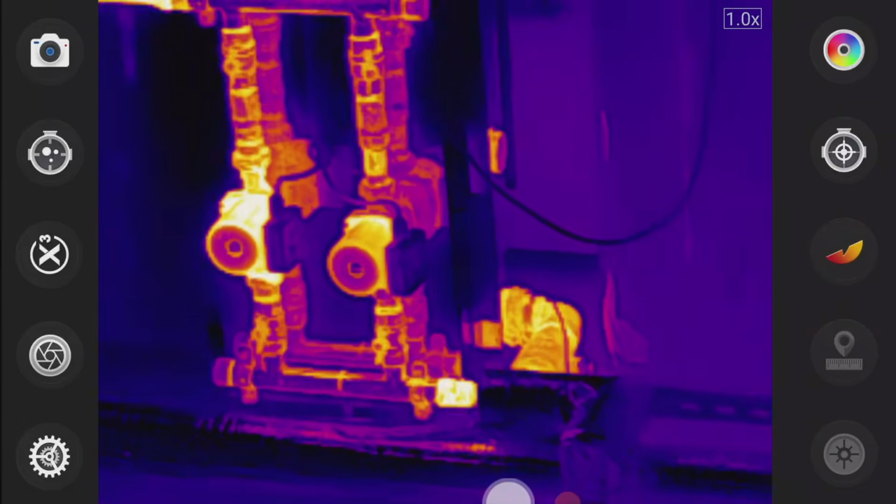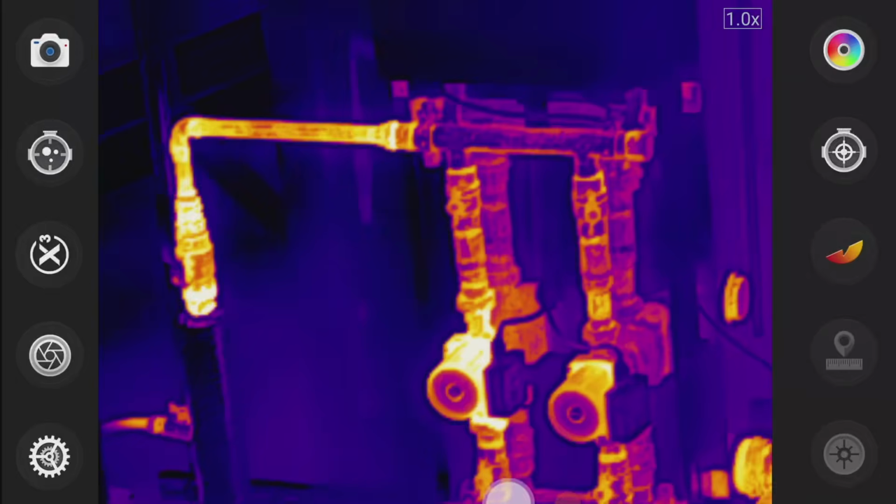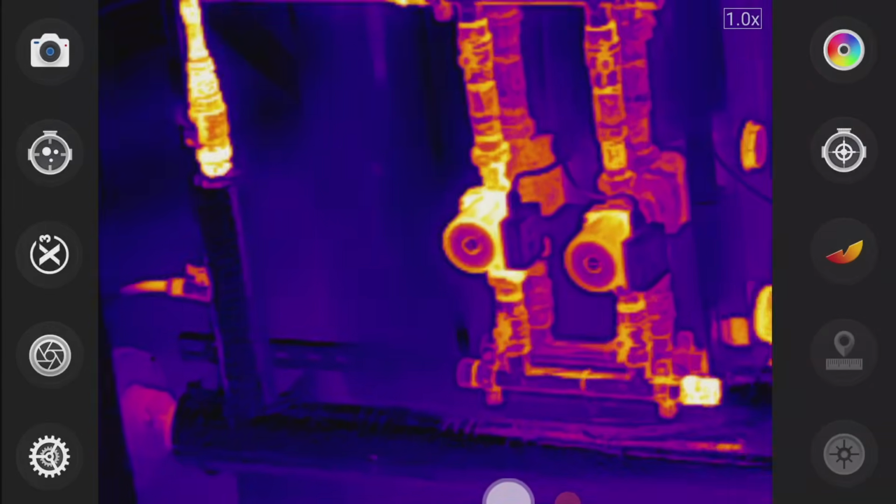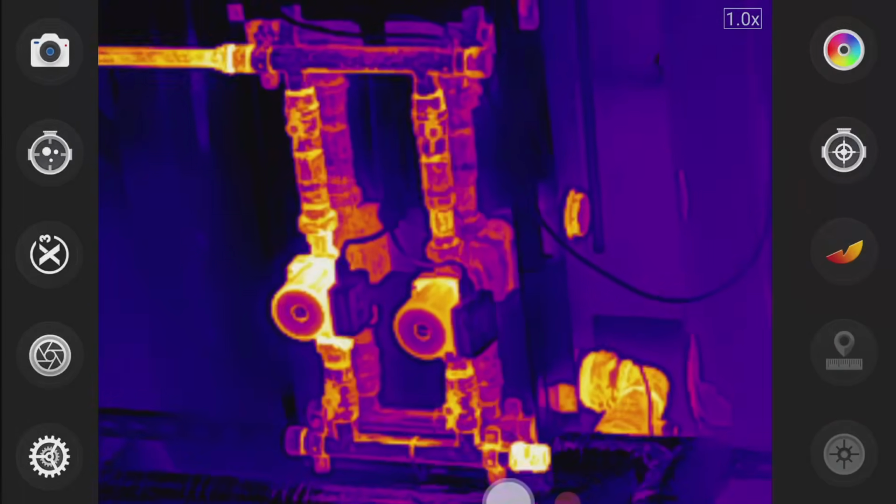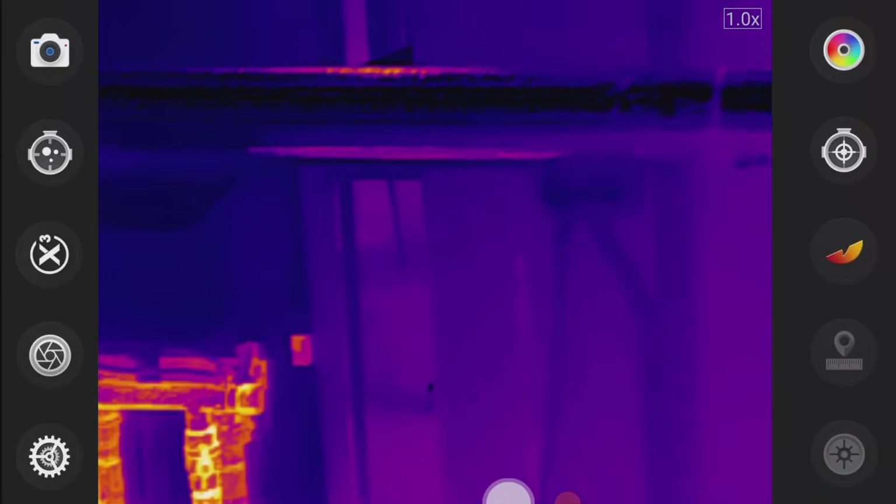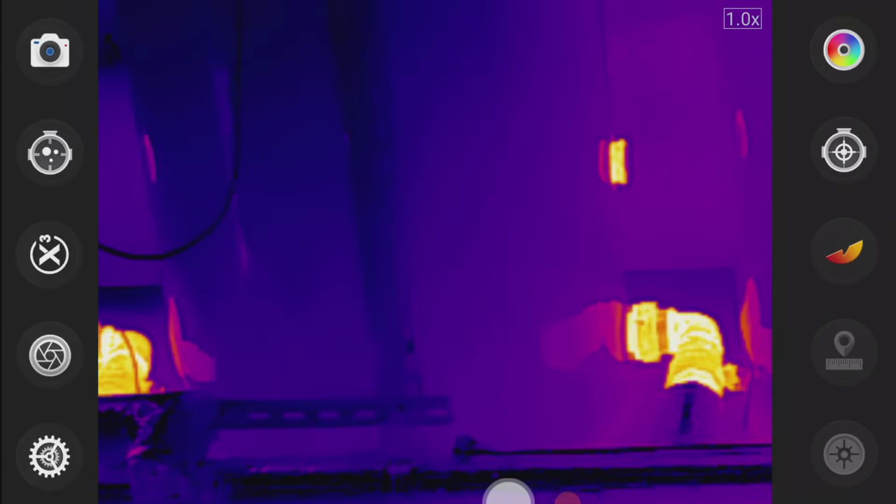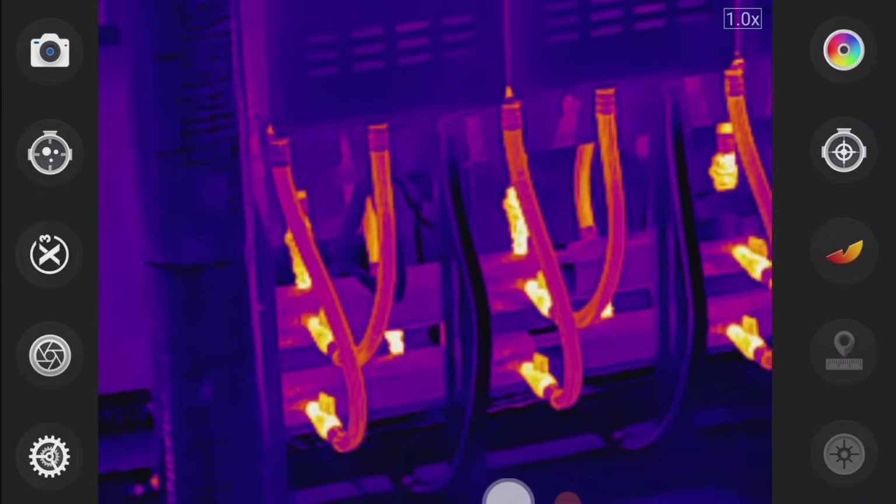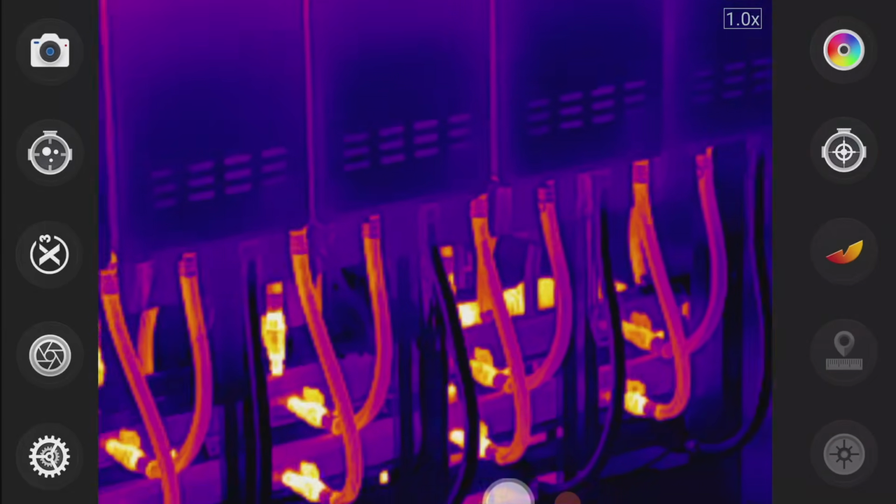Alright, so I am now up close to some kind of pipes. And these are like gas pipes. You can see all the detail, all the difference in temperature within the whole pipe as well, like in some hot water tanks beside here, I guess. And move across. So it is very useful for someone who's using this up close.